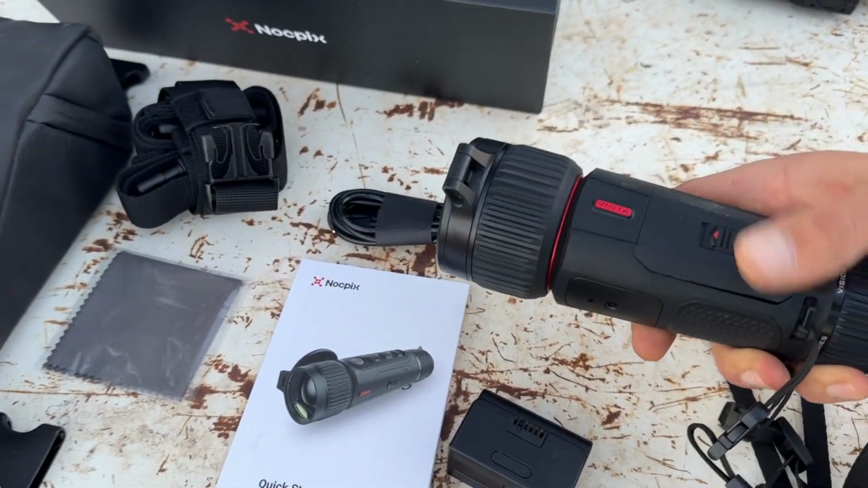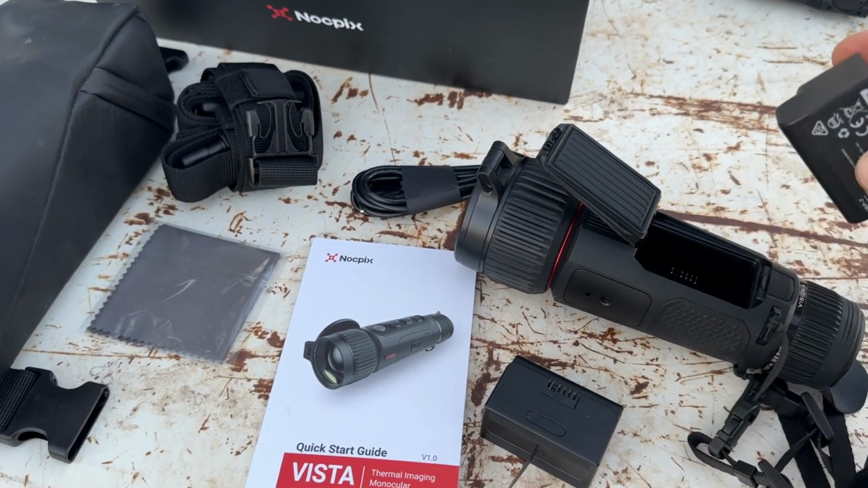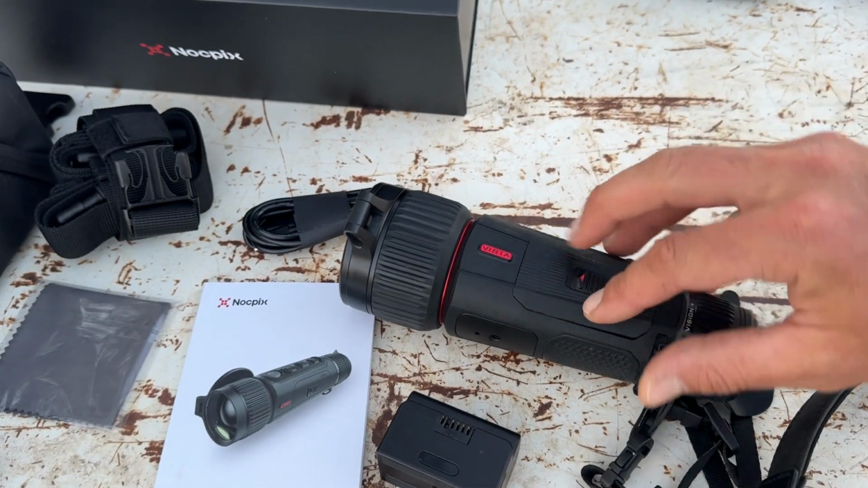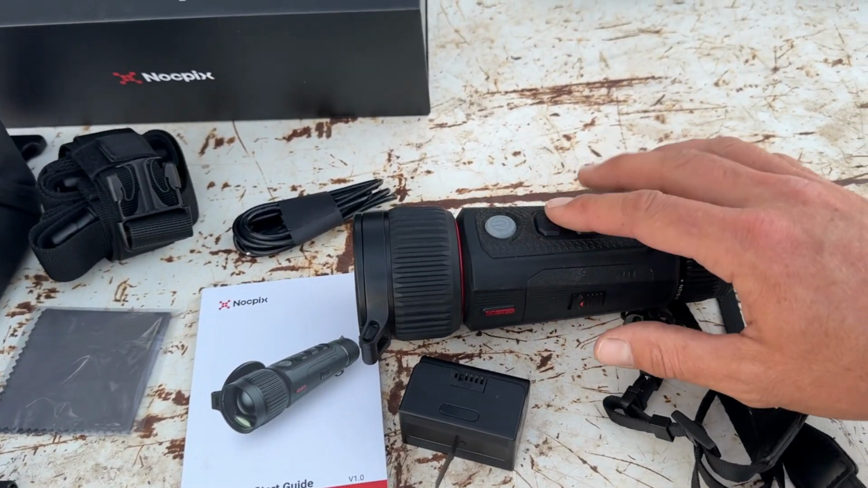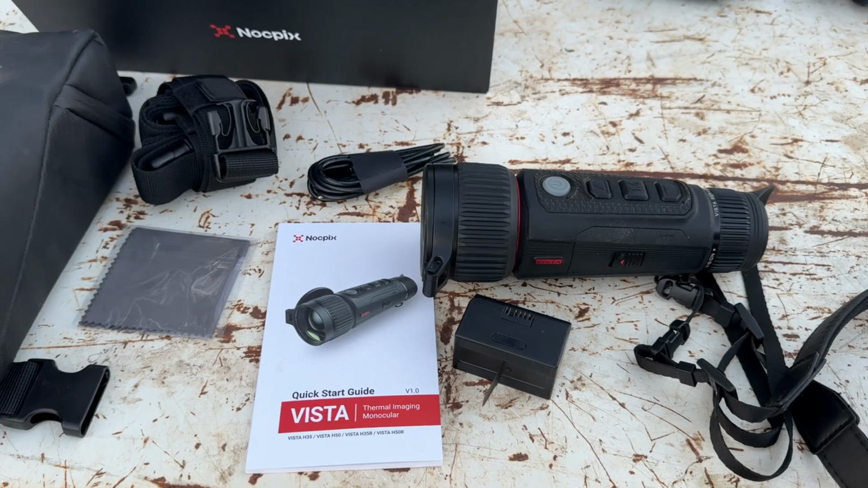And to change the battery, there's just a little door on the side here, and the battery just pulls straight out, and you can just drop the replacement one in, and it closes. The battery life in this is really good. I've never actually flattened a battery on a night out yet, and I've had some fairly long nights out.